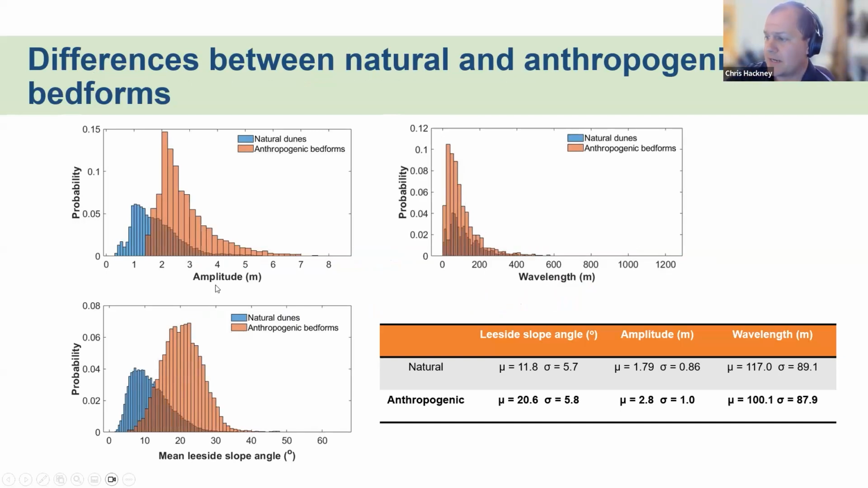And particularly in terms of their height, so how far they protrude into the water, and the angle, the steepness of those features, we get statistically significant increases in the amplitude of those features and the lee side slope of those features as a result of sand extraction. From angles of around 10 degrees to 20 degrees, amplitudes of kind of 1.8 to 2.8. So these are much rougher features impacting the flow of water.